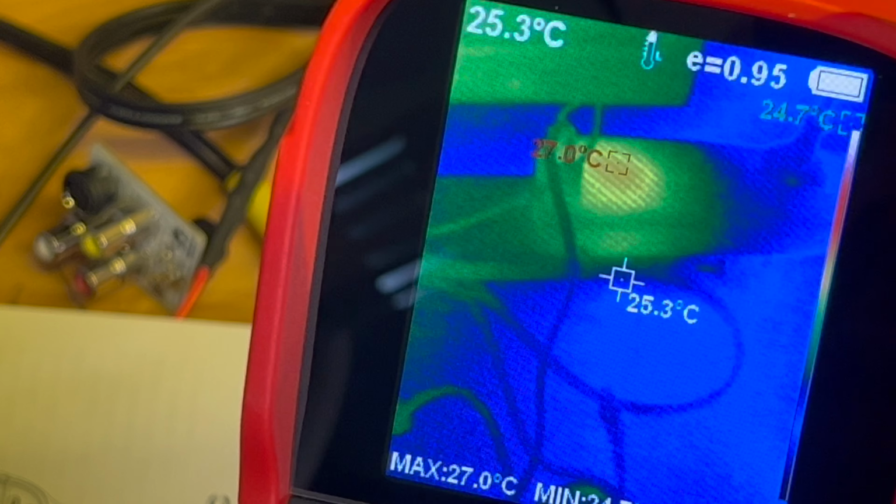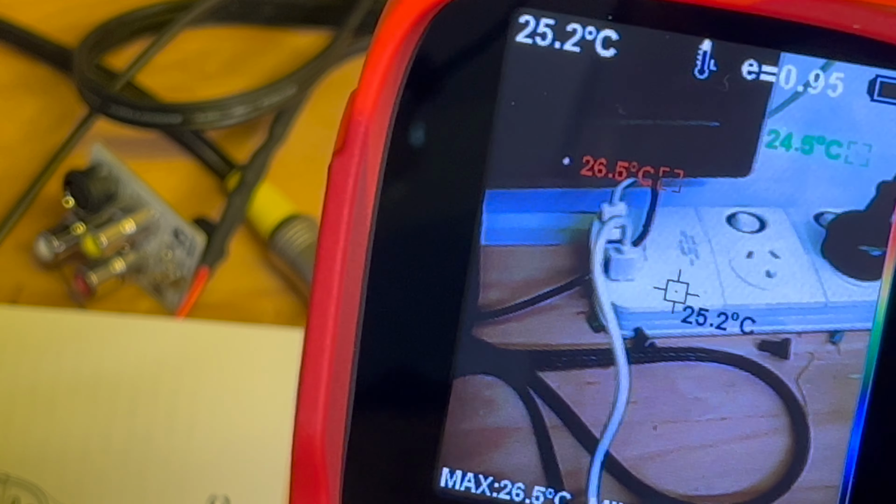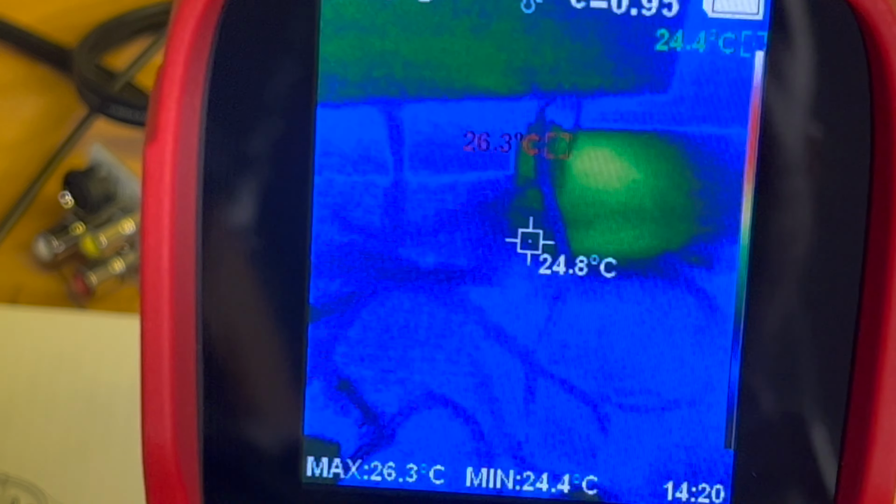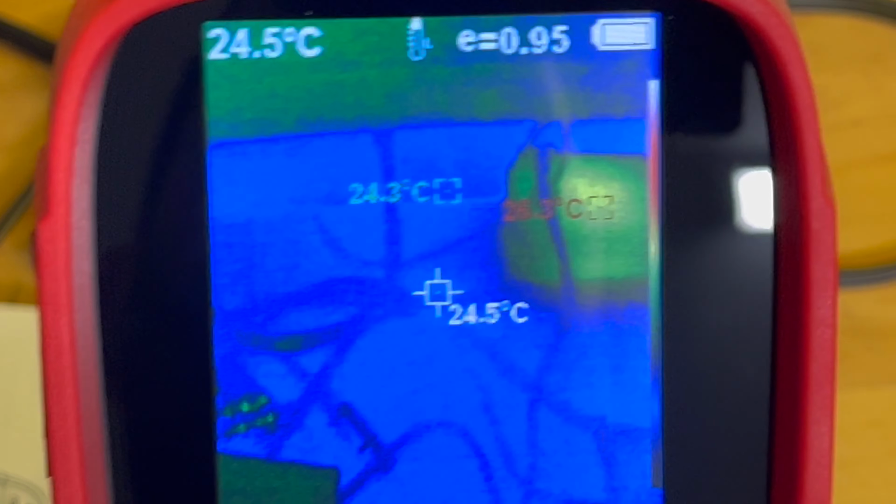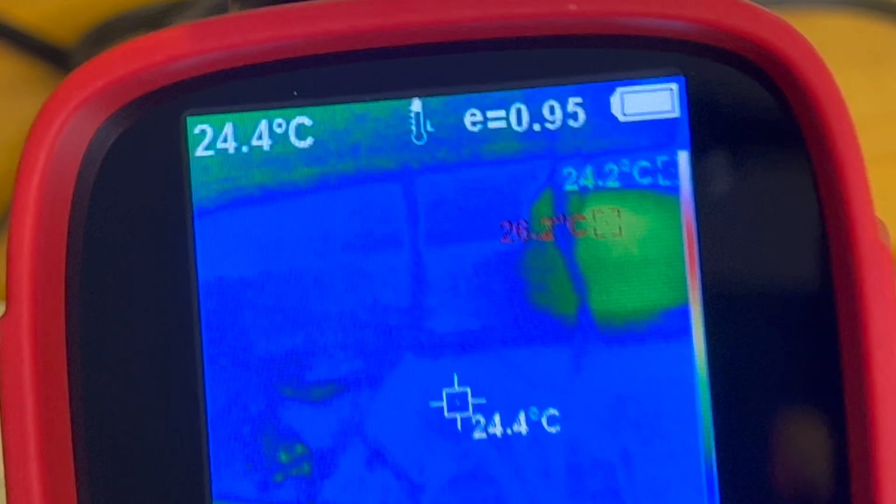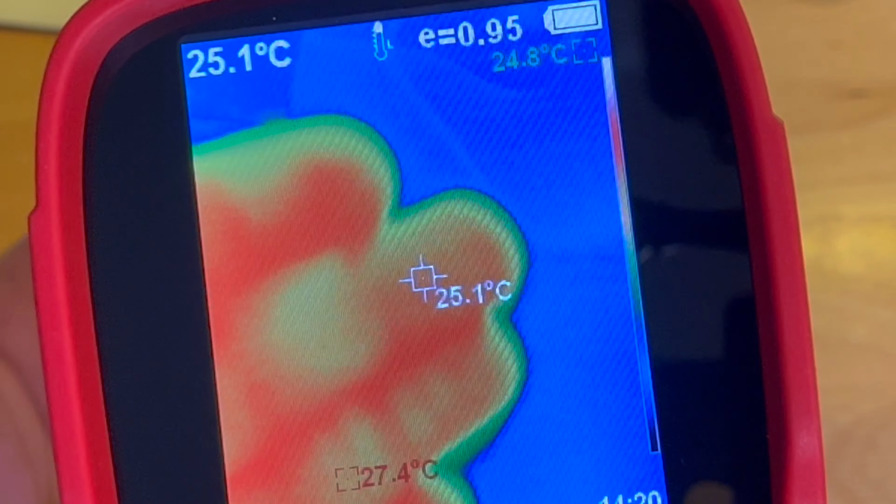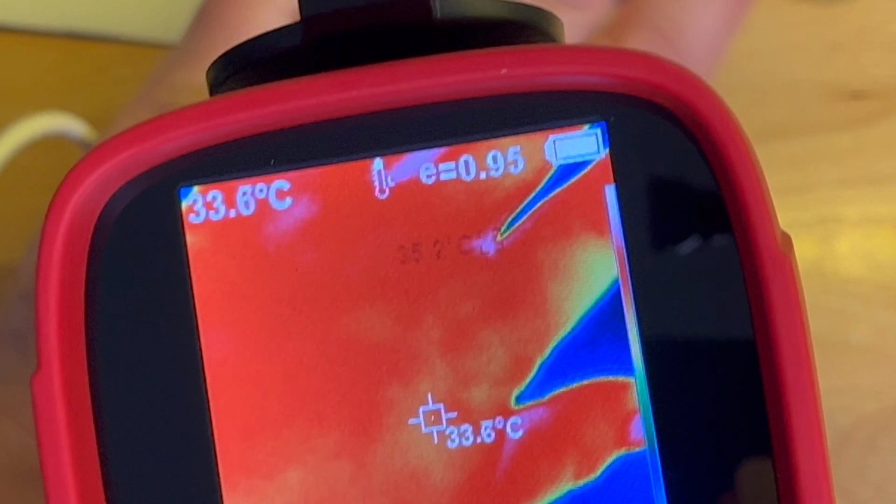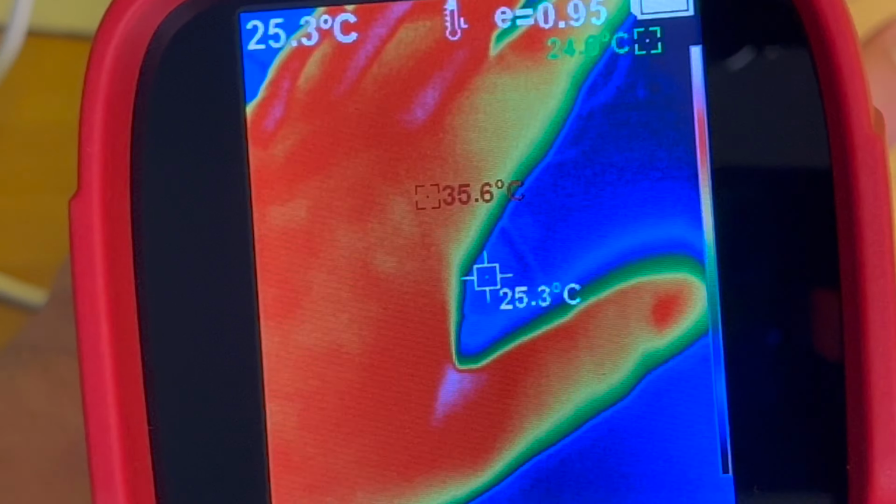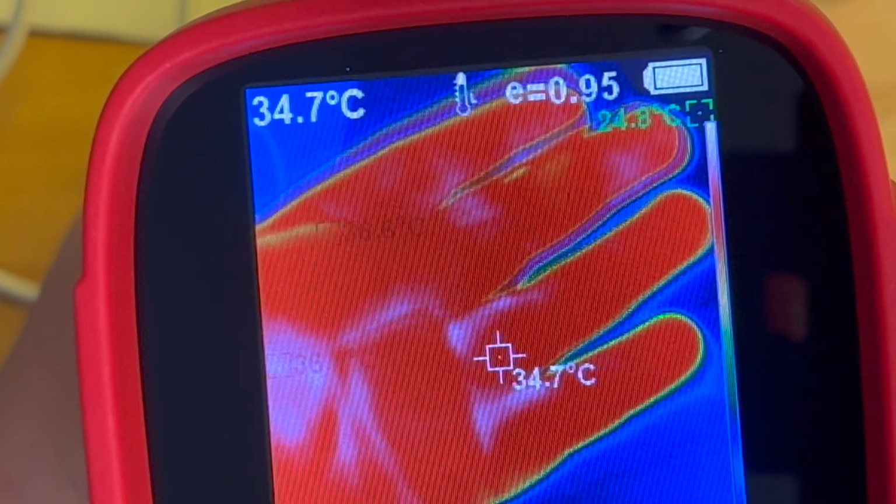So that heat there would be the transformer for the USB sockets there. So it seems to work. Let me move this like that and put my hand in front. Oh, there's my hand. So basically, yes, it does seem to work. And every now and again you'll hear a click, I think, which is something to do with some calibration.